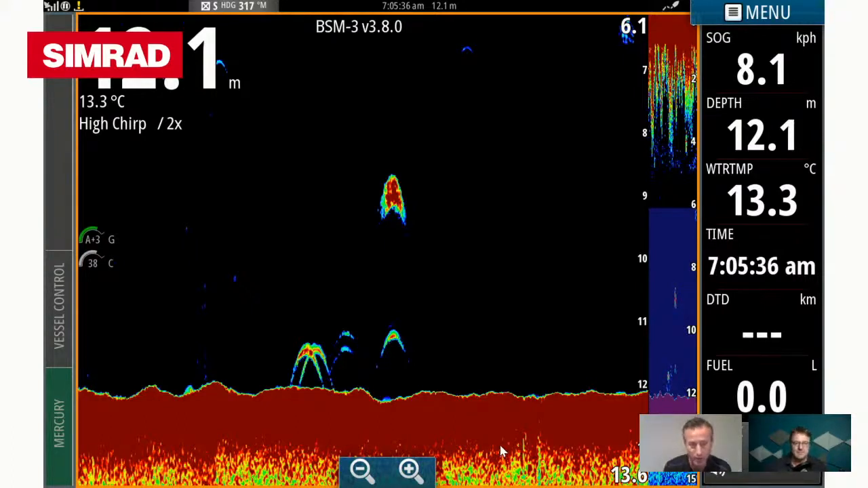Those 2 really weak returns, if I pump my gain up, I would mark them much better. So this is a classic example of tweaking your sounder. If you mark just those two really light returns, which are there in between the more solid returns, and I go, I reckon that's a fish, I'll pump my gain up straight away and go, oh, there's a fish there. So always be prepared and always be playing around with your sounder to get the best out of it in this scenario. Good stuff.